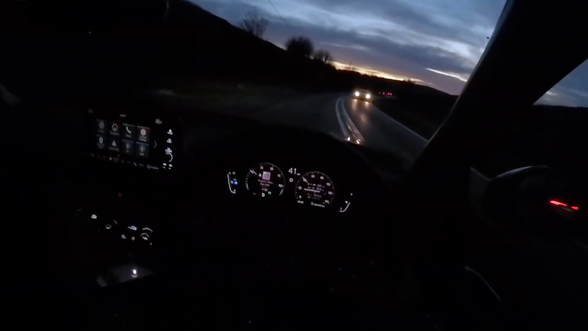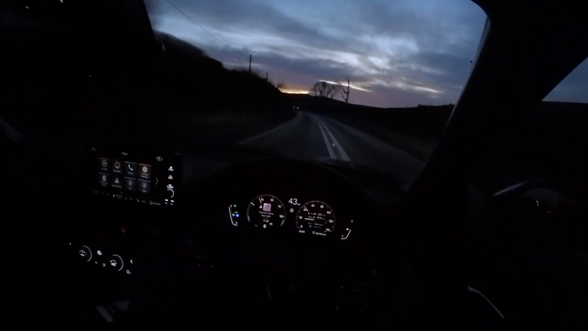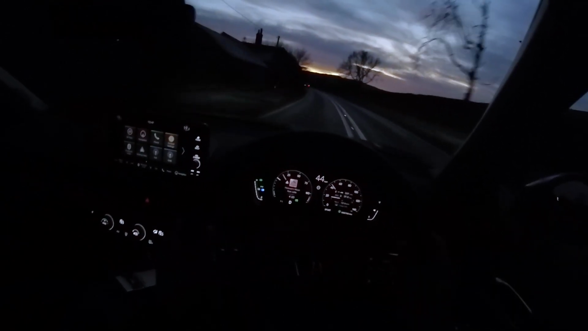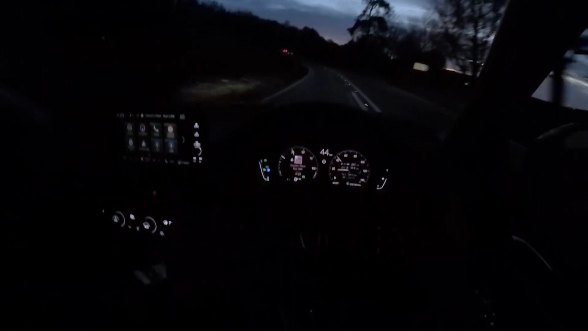Pretty much everything you communicate with in the cabin feels sturdy and well made. The only downsides are the paddles on the back of the steering wheel, which look and feel a bit cheap. By the way, if you're wondering what these paddles are for, they aren't to change gear, because of course this has got the ECVT. What these are actually for is to increase or decrease the strength of the regenerative braking. If I pull the paddle on the left, it strengthens the regenerative braking, and if I pull the one on the right, it makes it weaker.